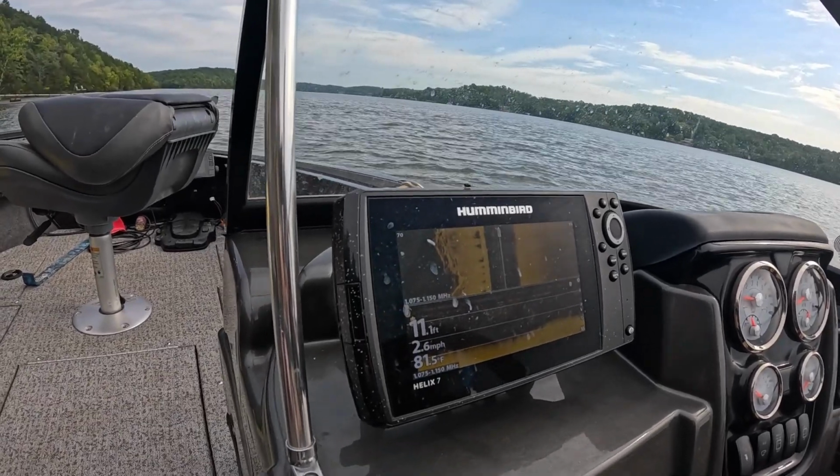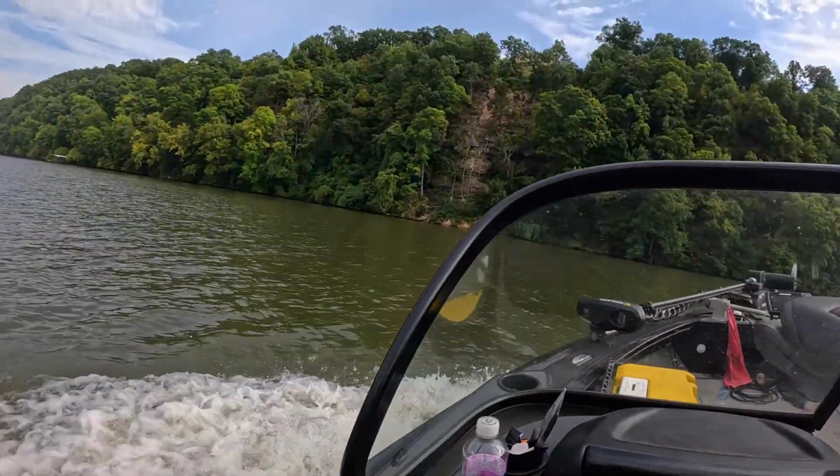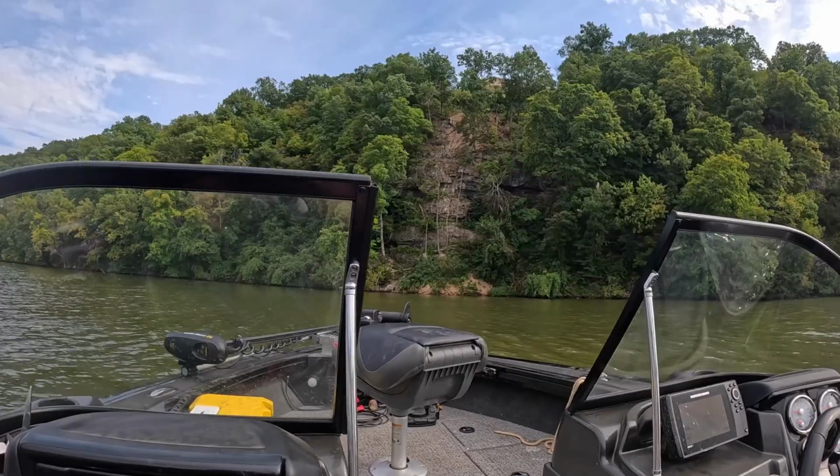And we can always get the old Garmin live scope out. All right, so we made it. You can see it's about how tall? I bet that's more than 100 feet for sure. You think? I don't. That's up there. That's a couple 100-foot cliff.